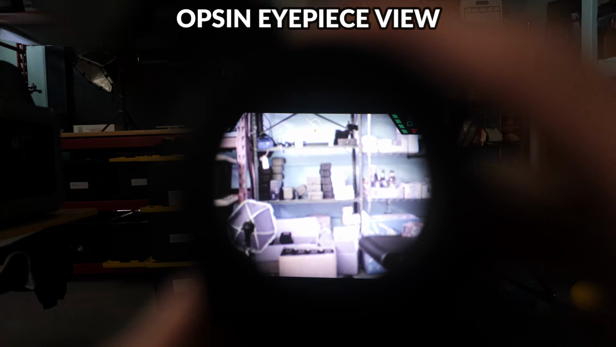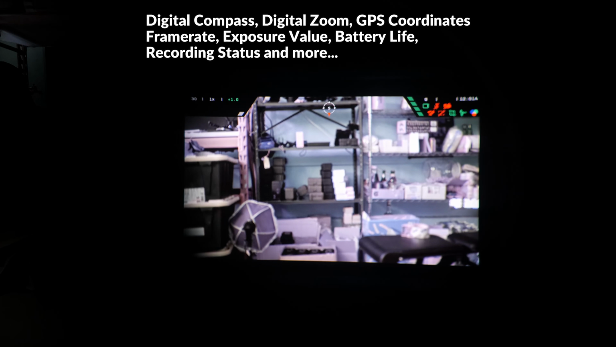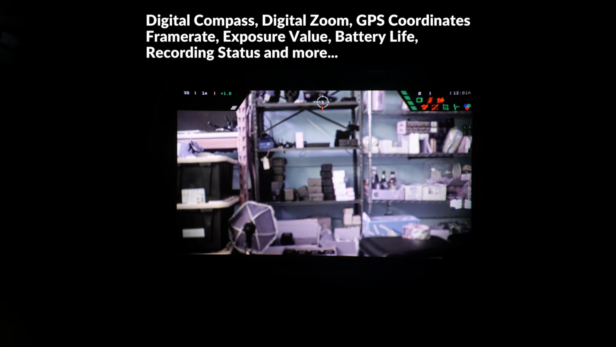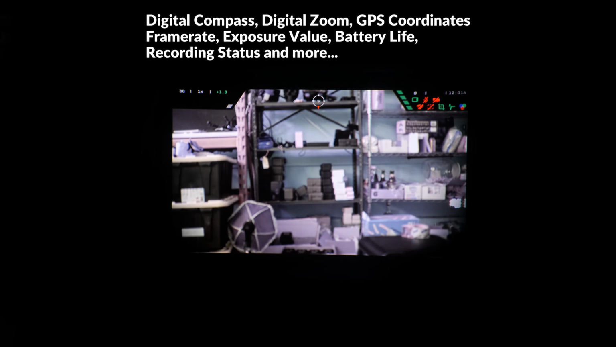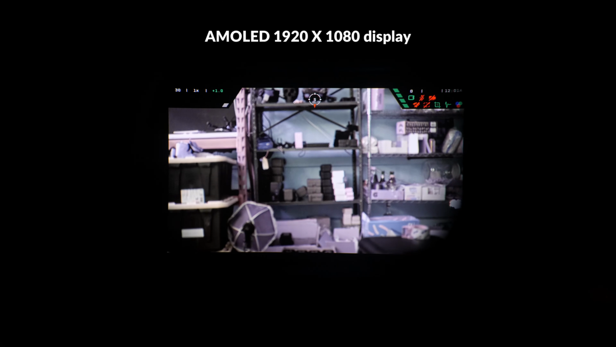The Opsin is definitely much more robust in terms of the UI, and a lot more information is available at a glance, including digital compass, your GPS coordinates, frame rate, exposure value, battery life, recording status, and many more advanced features in the menu. And the eyepiece screen is an extra large AMOLED 1920 by 1080 display.